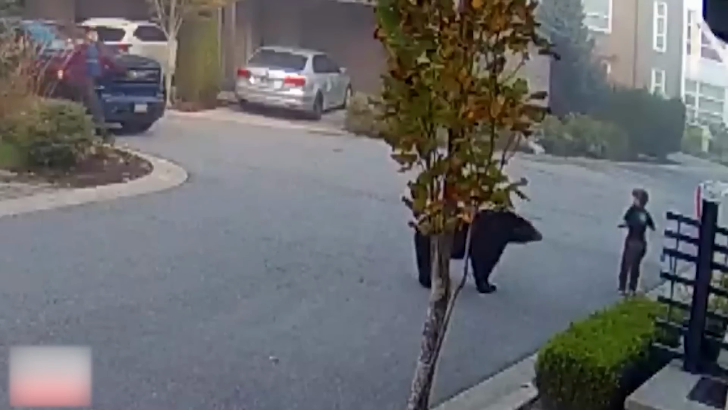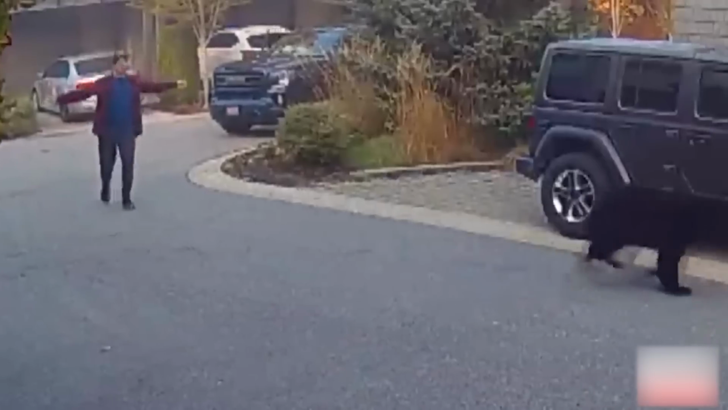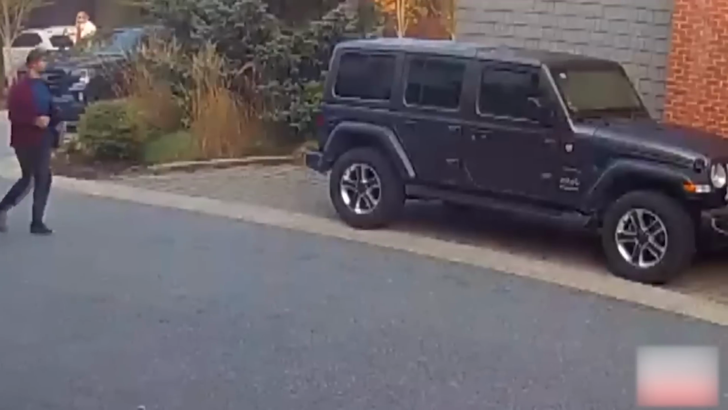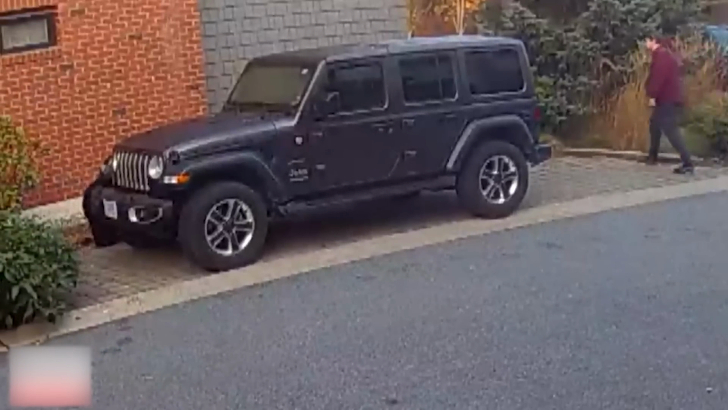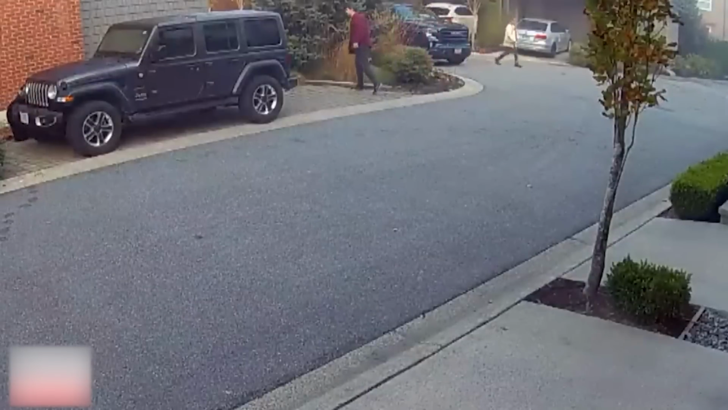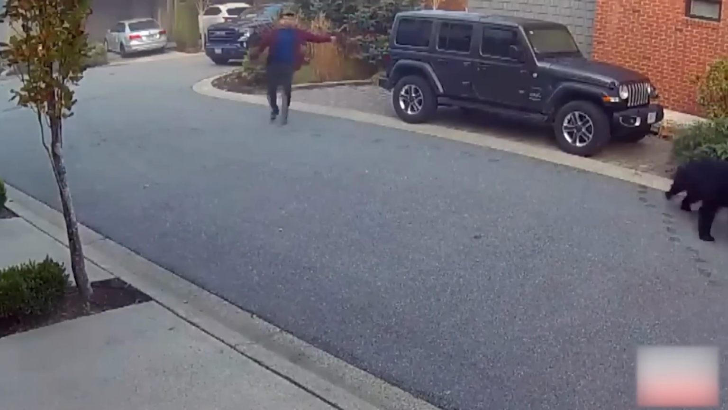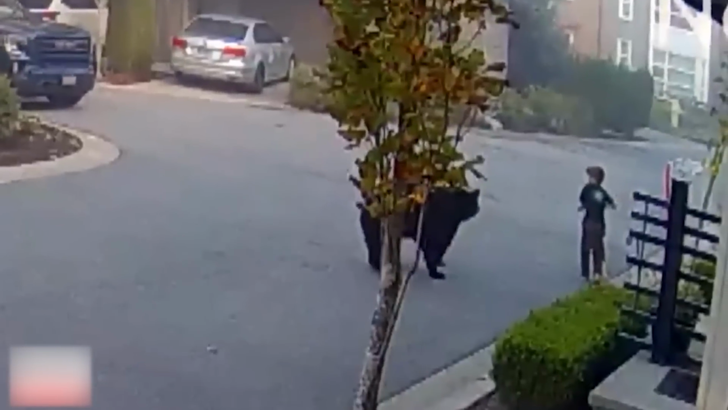Just in the nick of time, Huxley's quick-thinking neighbor appears, arms raised high, and chases the bear away from behind a car. The bear finally scurries off, leaving Huxley shaken but safe. This incredible video captures the intense standoff and heroic rescue, showcasing Huxley's bravery and his neighbor's swift action, a truly heart-stopping moment that will leave you on the edge of your seat.